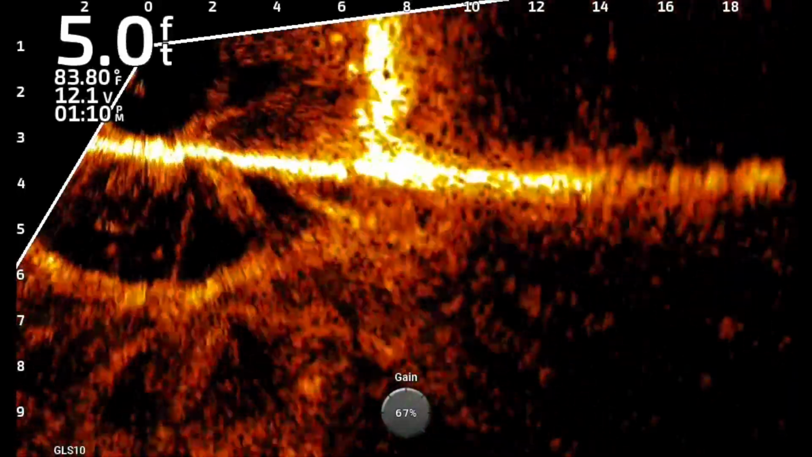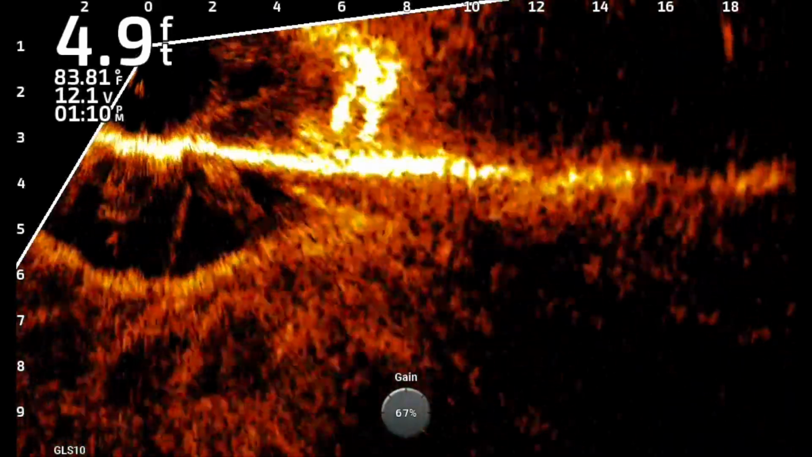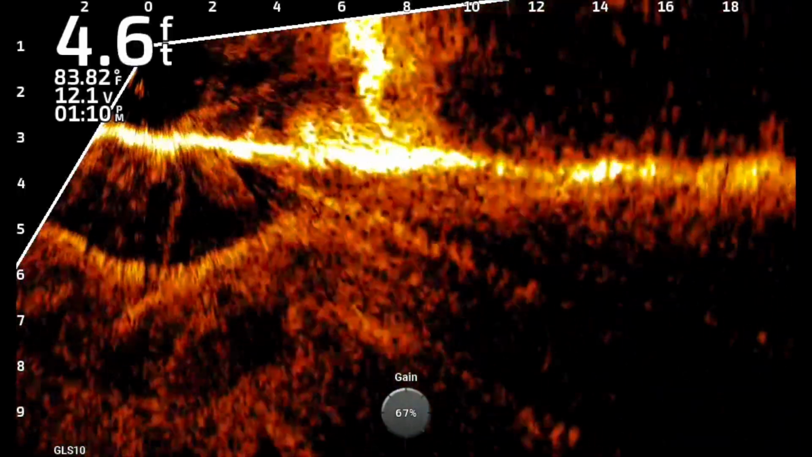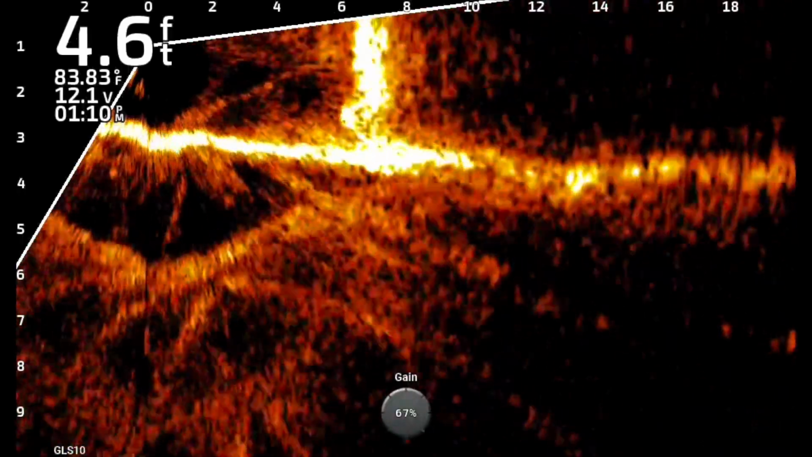You can see him right here. See all the oxygen and the mud and the bubbles being stirred up, how it kind of affects the picture of him. And I think that comes back to target separation, and maybe the 34 is just a little bit ahead in that regard. So, I hope you enjoyed that, guys.